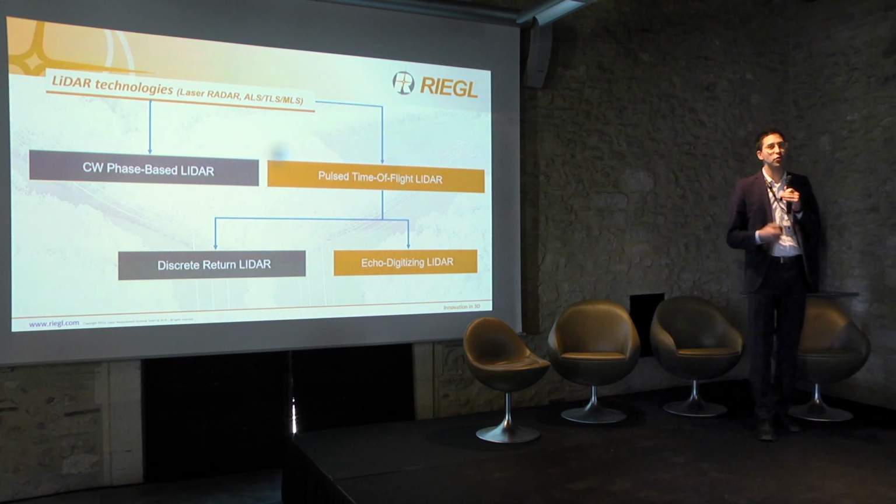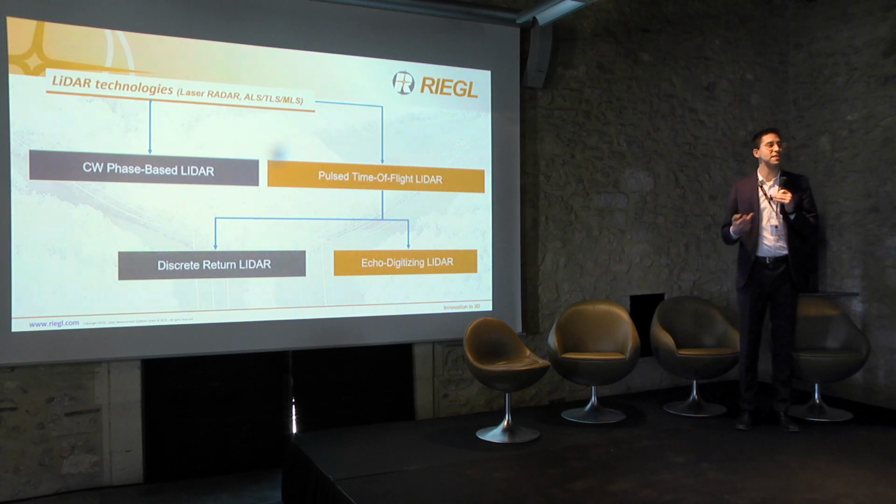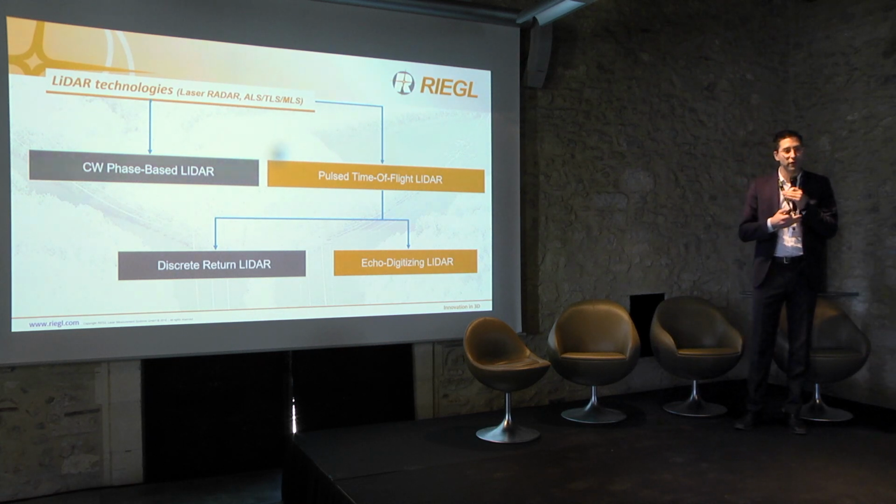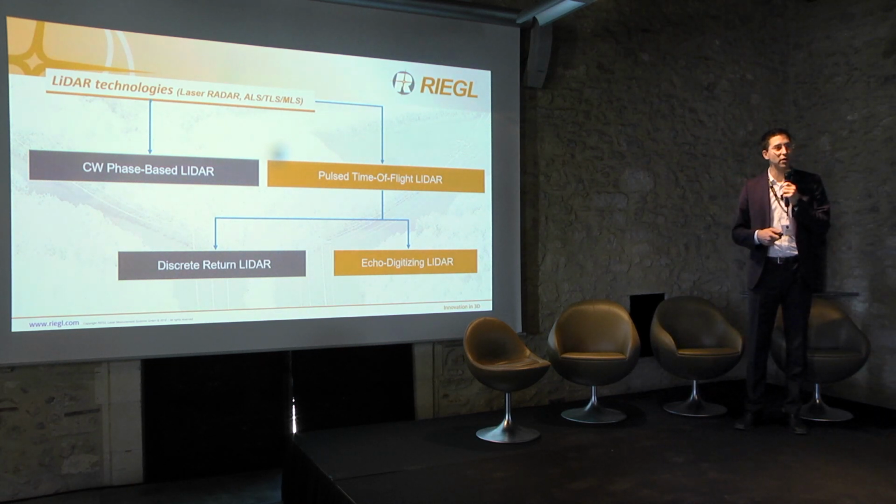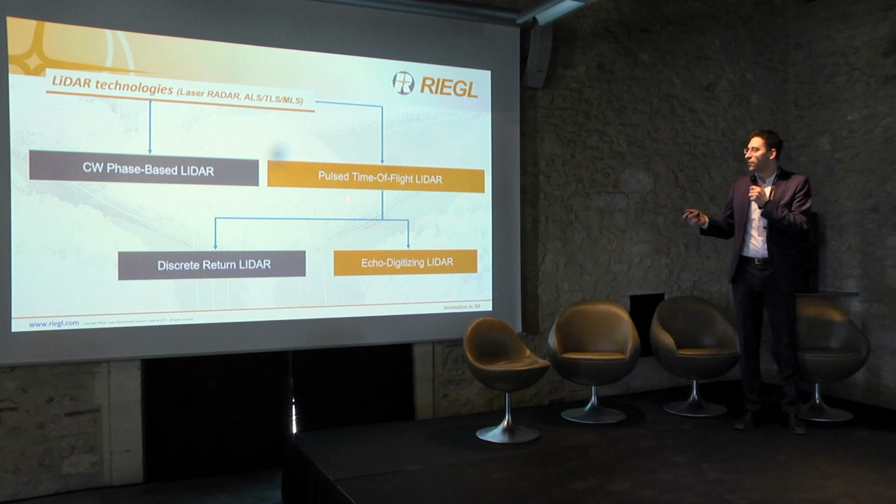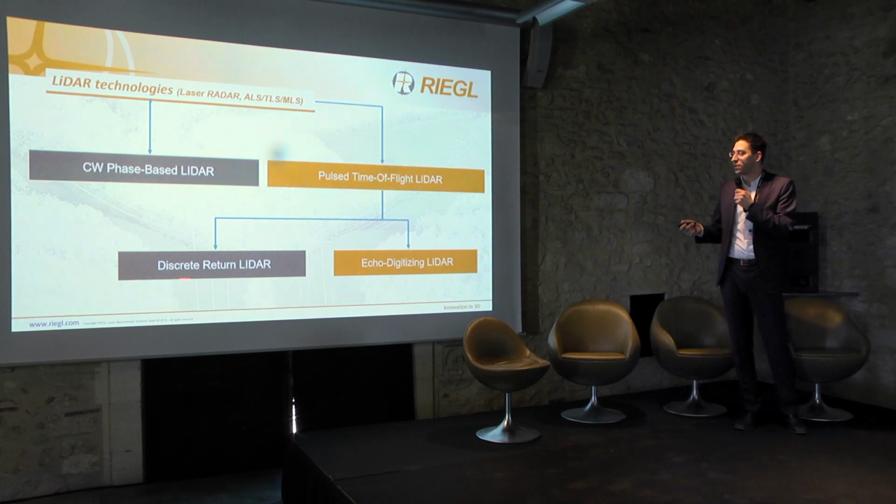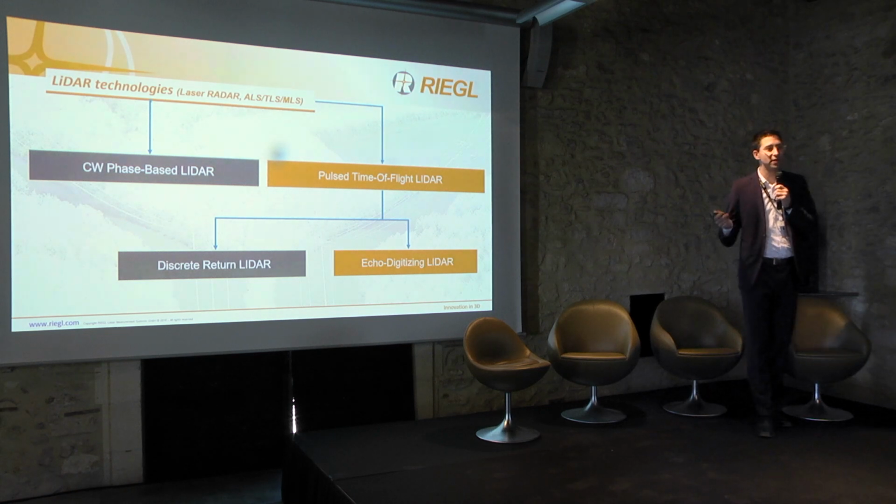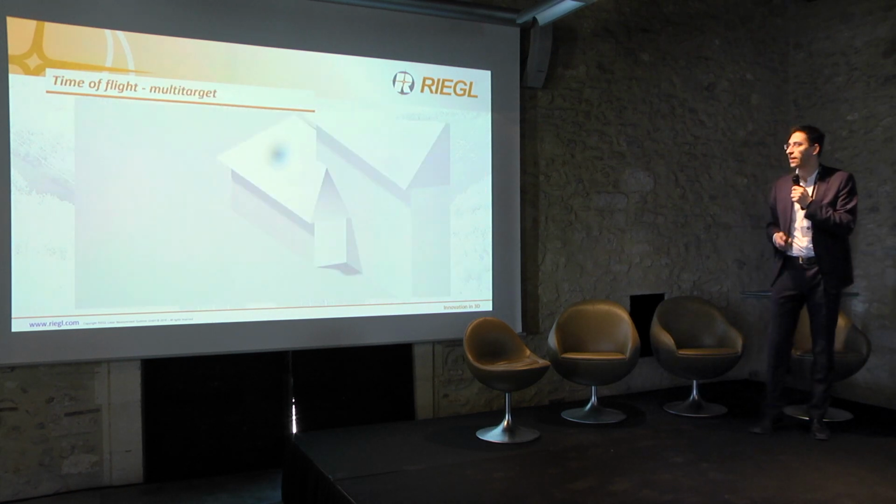You can of course also use it indoors, but our sensors are not very good at very short range. It's a scanner that can be used everywhere, but you need to take care about what's needed. And then we distinguish between a discrete return and echo-digitized LiDAR, which I would like to explain a little bit in the further slides.